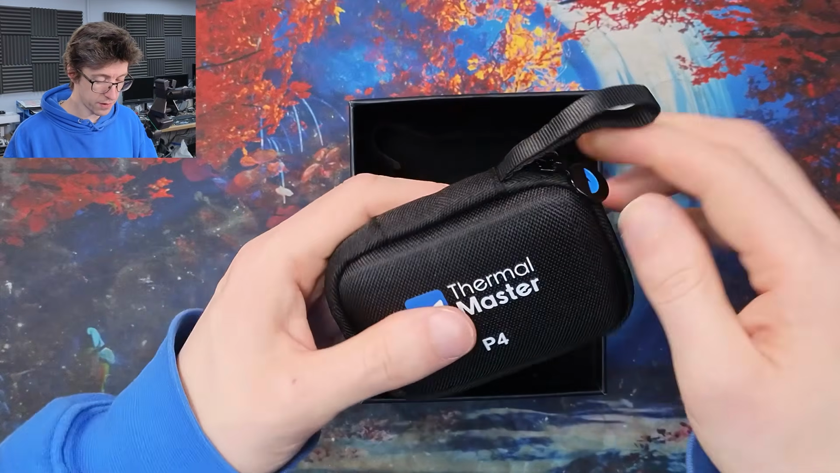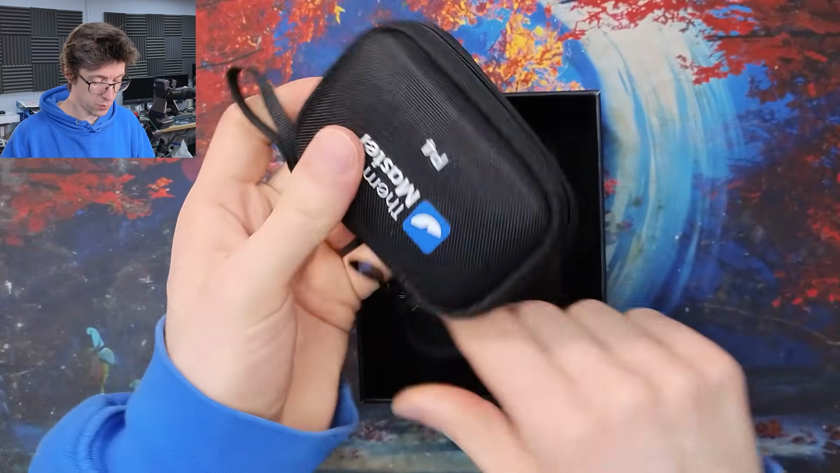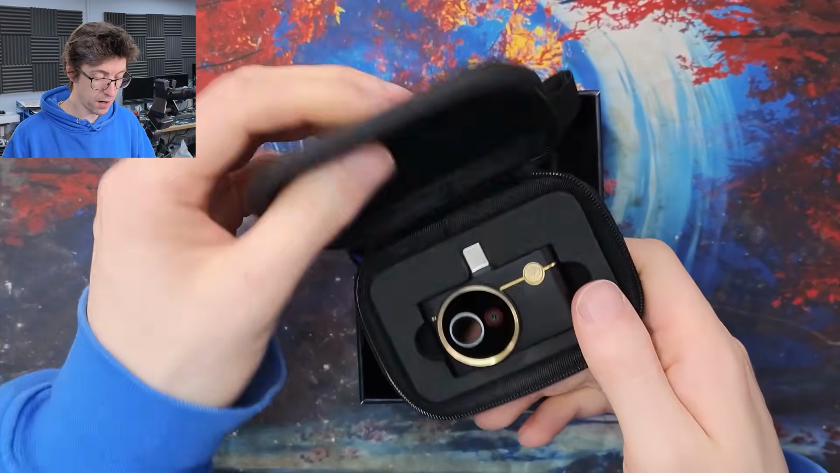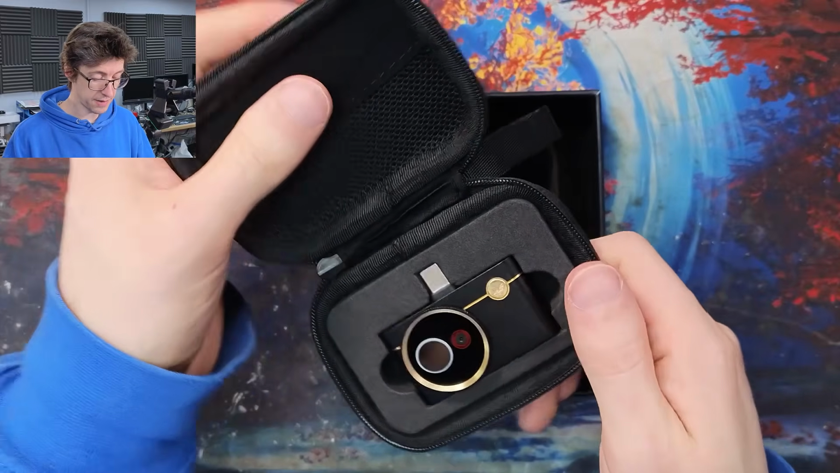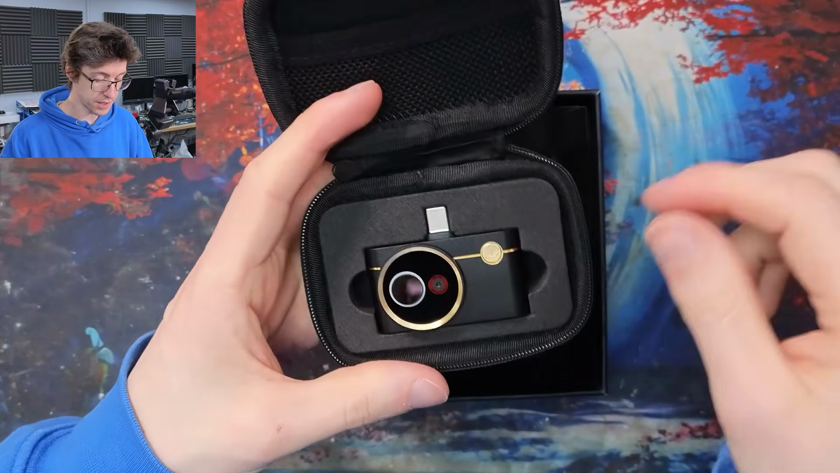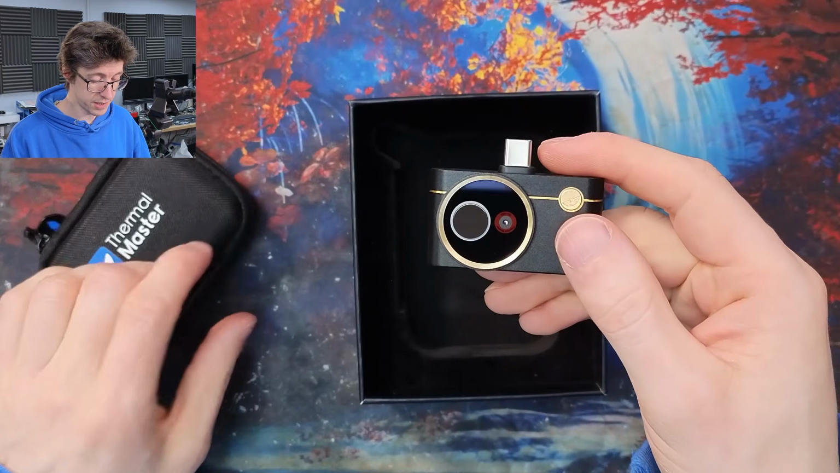And then the camera itself comes in this nice little carry case. So this is a nice hard-wearing little zip case that has got some pretty good protection. So that'll survive a fall down a flight of stairs, and that'll also survive having something put on top of it. So it's a pretty rugged case. I like this a lot. And then there is our camera itself.